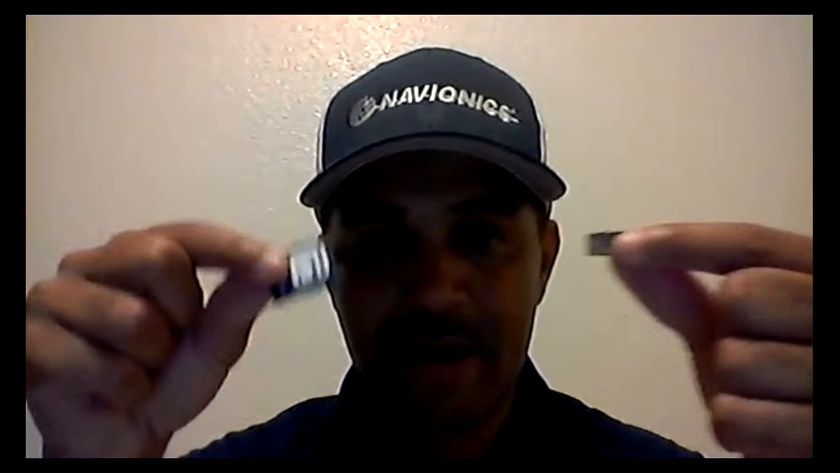The two most common questions that I get in my work with Navionics or out doing seminars is the mini card in the larger SD card, and then the second one is max depth range. And so it's in your setting, and the max depth range allows you to adjust the contour shading based on the level of the lake.